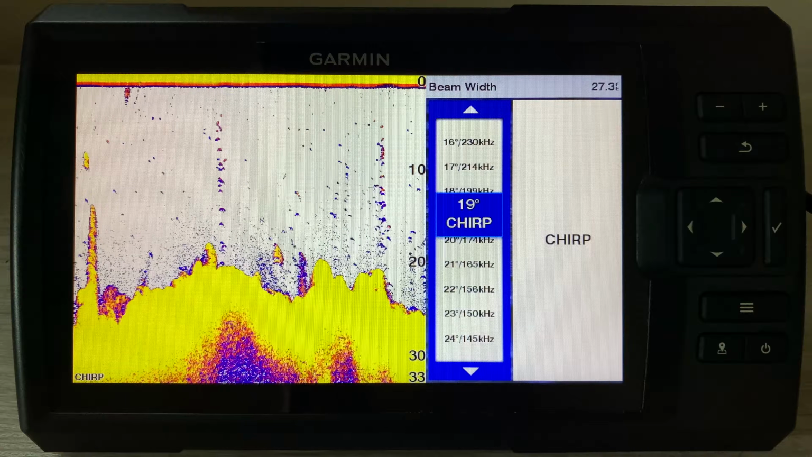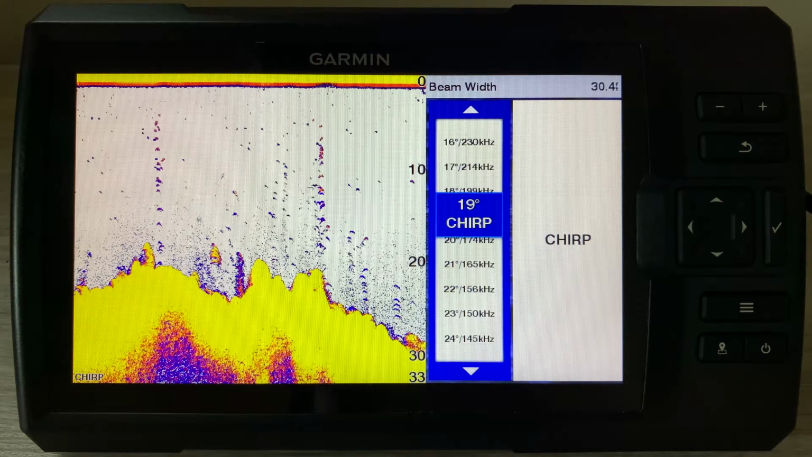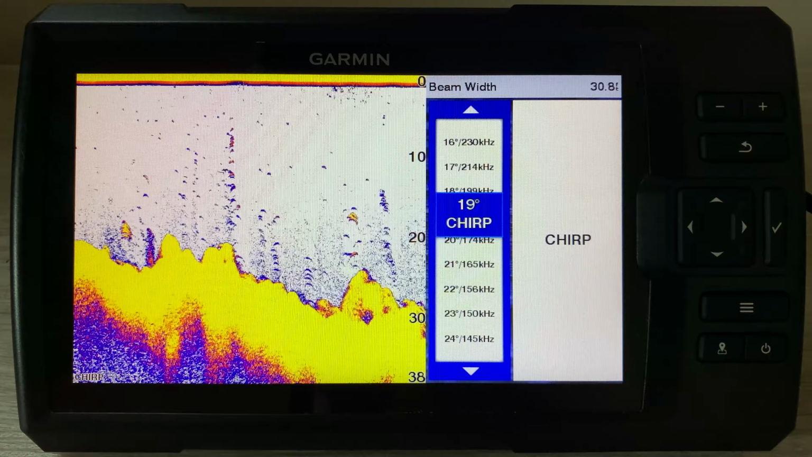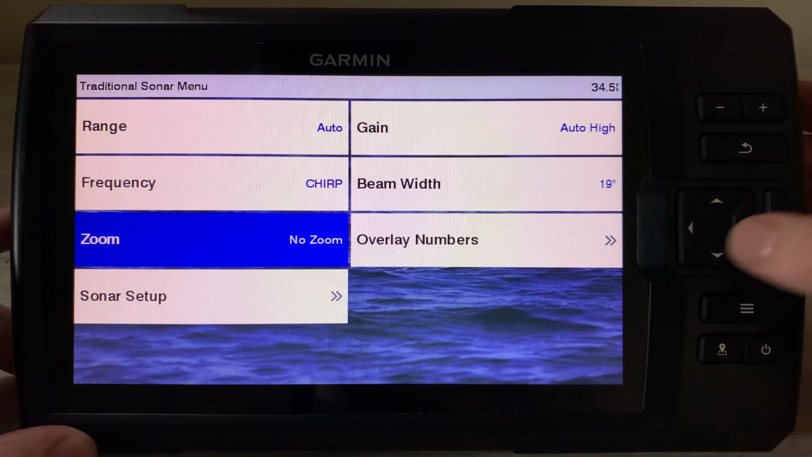I haven't really seen a need because typically I am using traditional sonar as well as side view. And so I have the side view already displayed, so I don't really need to see any more of what's straight below me. All right, so we can go back. That's the beam width. So next,